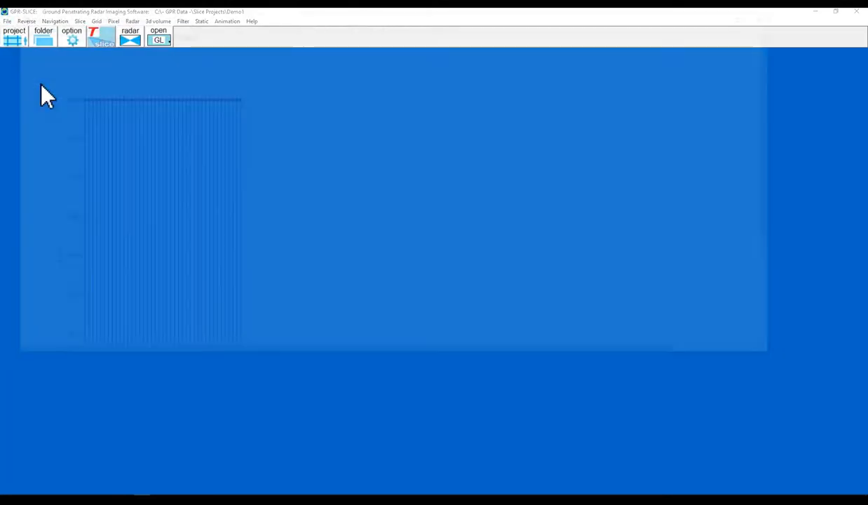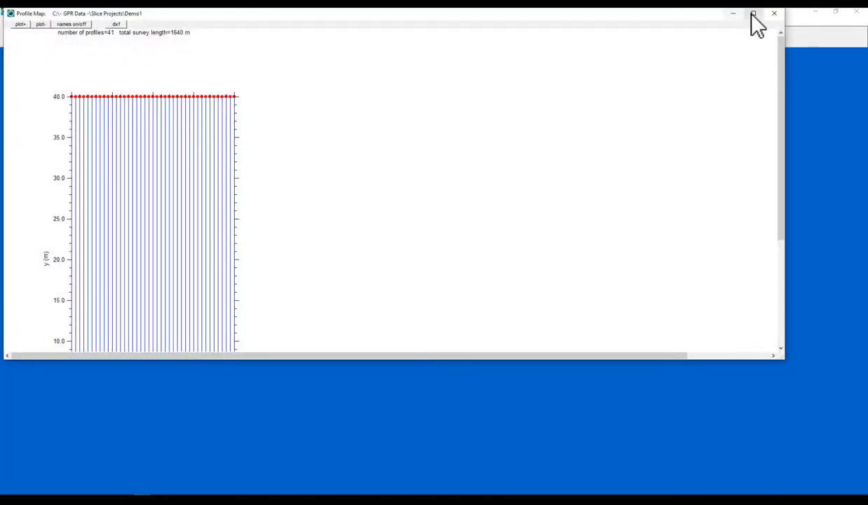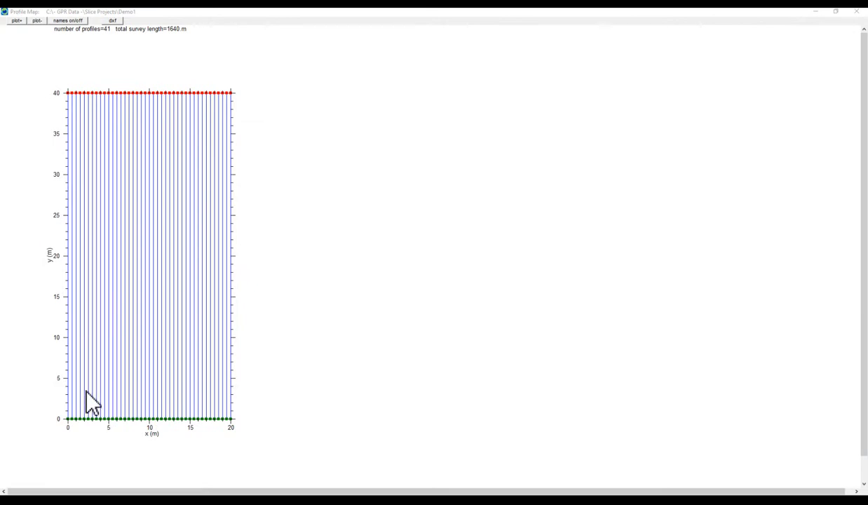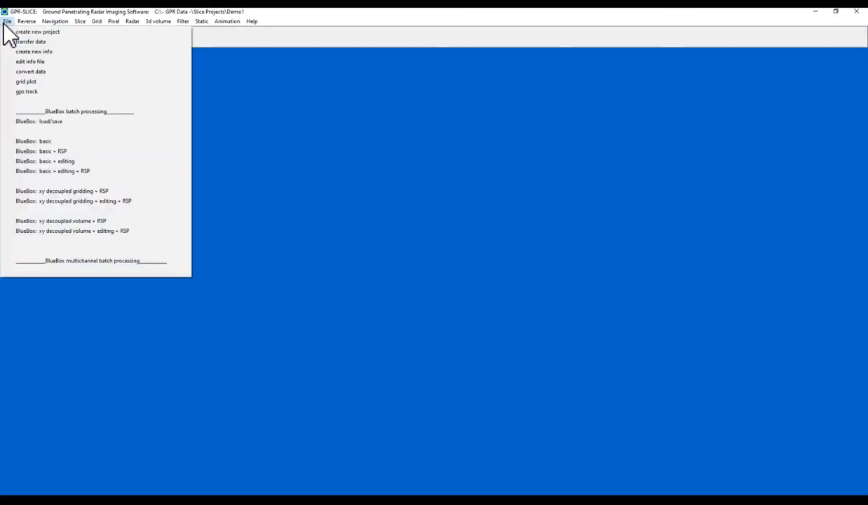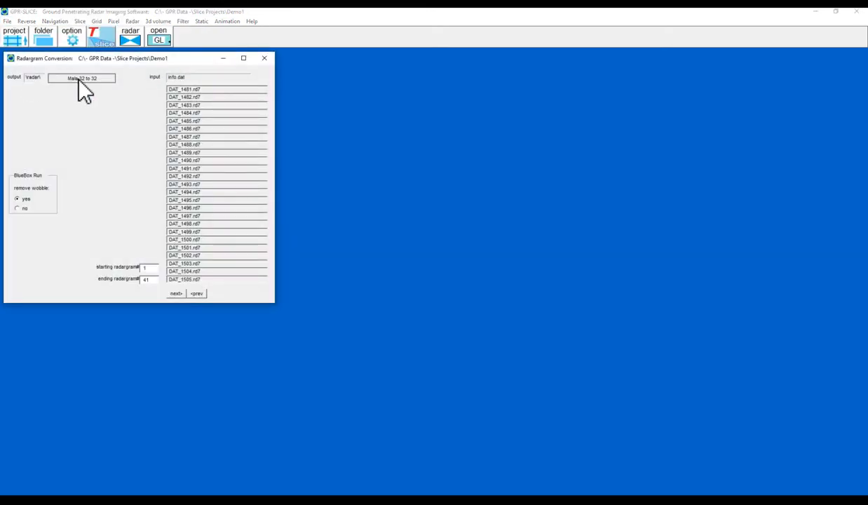File, grid plot. At the moment, the software thinks that all the lines are running in the same direction, so I am going to have to reverse some of these. But first of all, I need to convert it to the GPR-Slice format. So carry on down, convert data. It's Marla 32-bit to GPR-Slice 32-bit.